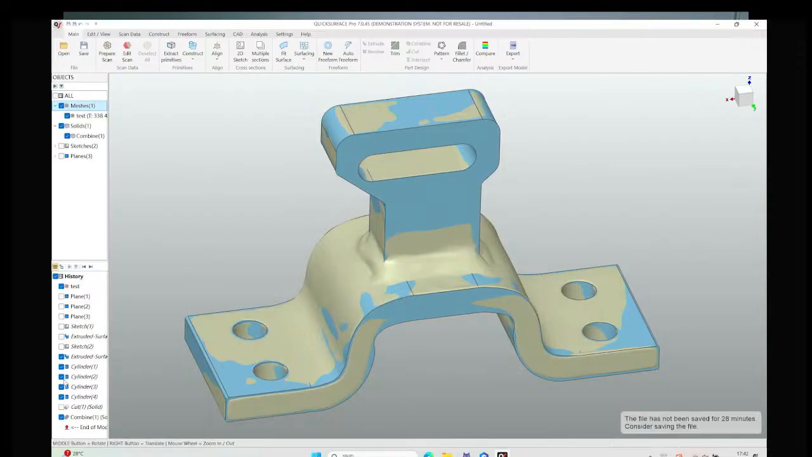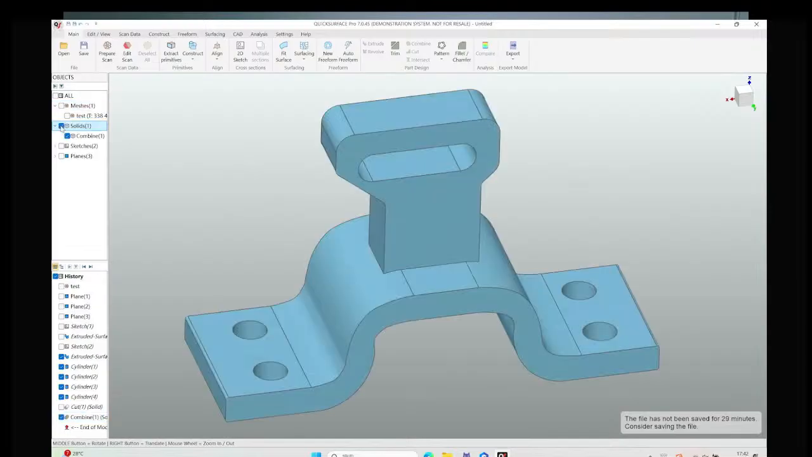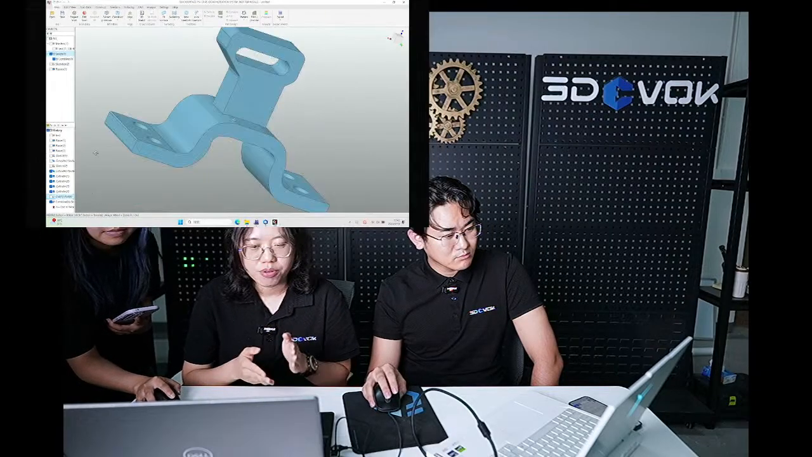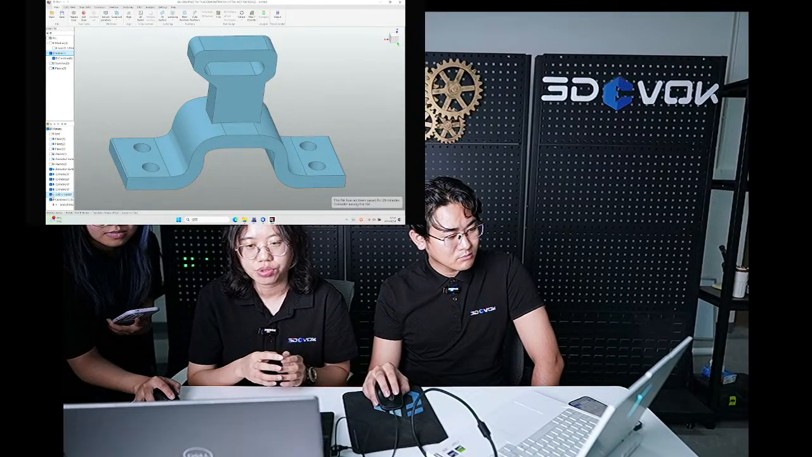When we are creating the fillet, you can see the fillet has an approximate radius or diameter based on the 2D sketch. If we want to adjust it, we can click in those boxes so that we can input the parameters that we want to make it closer to the real object.